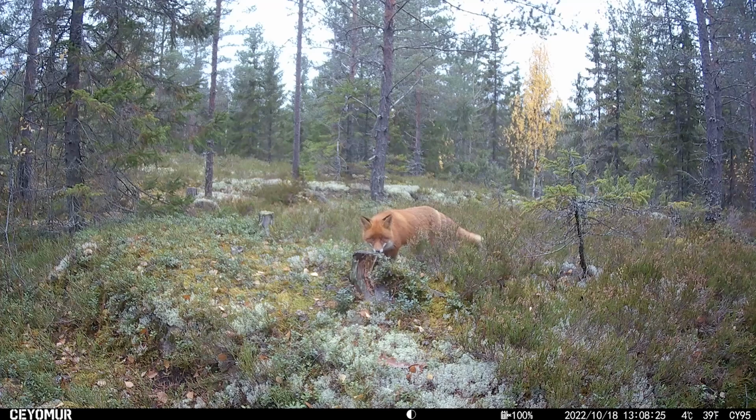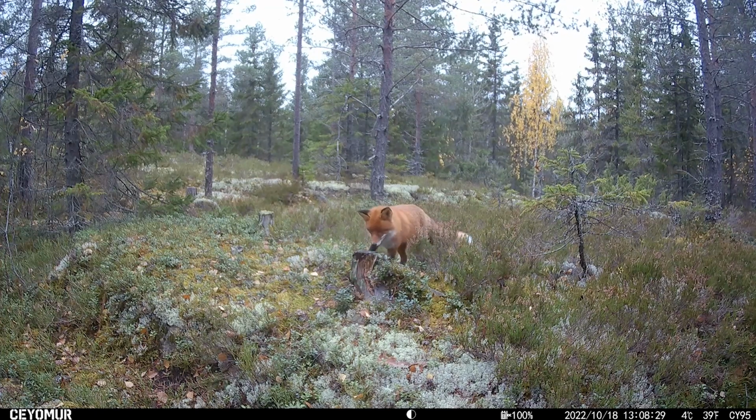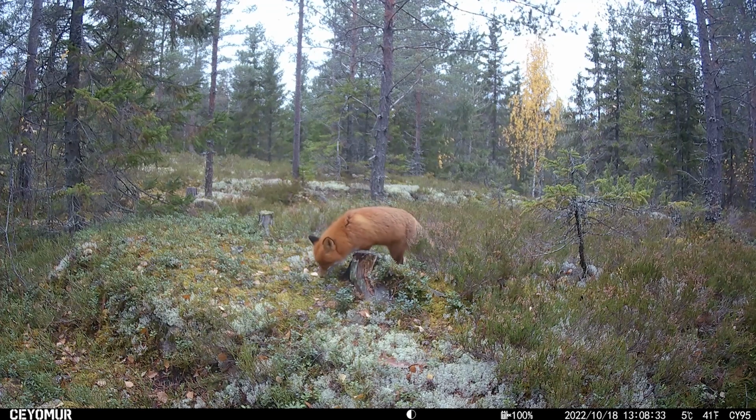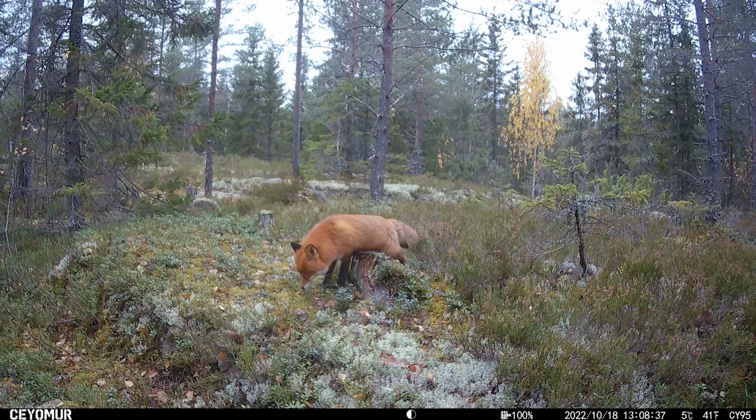And look at this fantastic fox. And it's starting to have its winter coat, so it's all puffed up and looking absolutely fabulous. Look at that. And of course, marking the post.